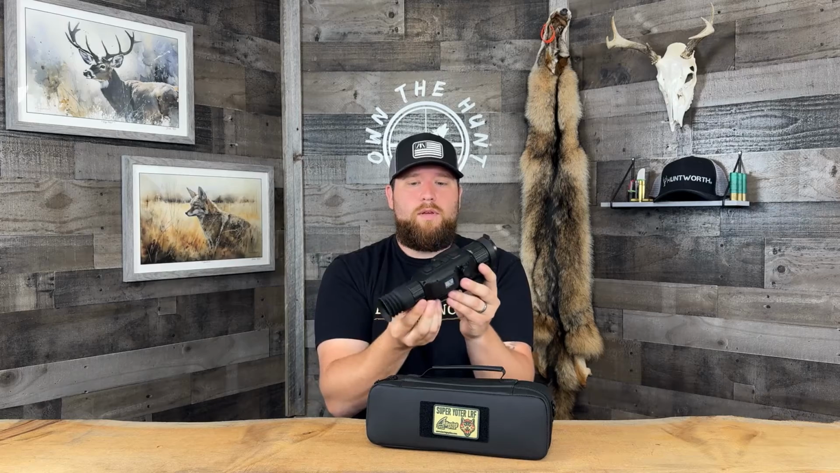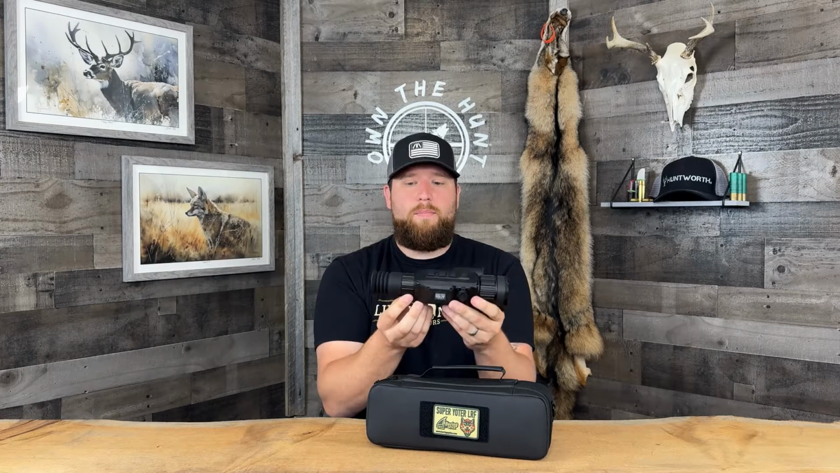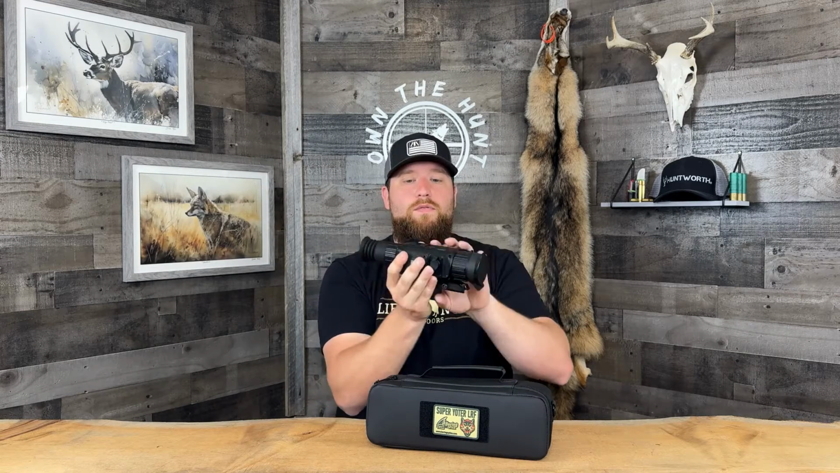Like I mentioned, housing wise, big fan of the housing. Really love this design as far as the scope goes. The back diopter focus ring, super buttery smooth, really like that. You guys know, if you follow the channel, I'm not a huge fan of these rubber eye cups. This one's actually good. I don't mind it. It works really well with this scope, and the eye relief is nice. You can really move this scope back and forth on your rail as you need to.